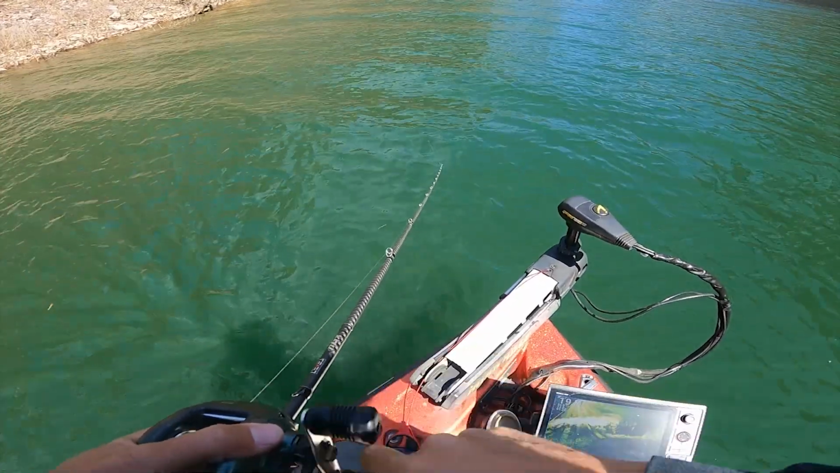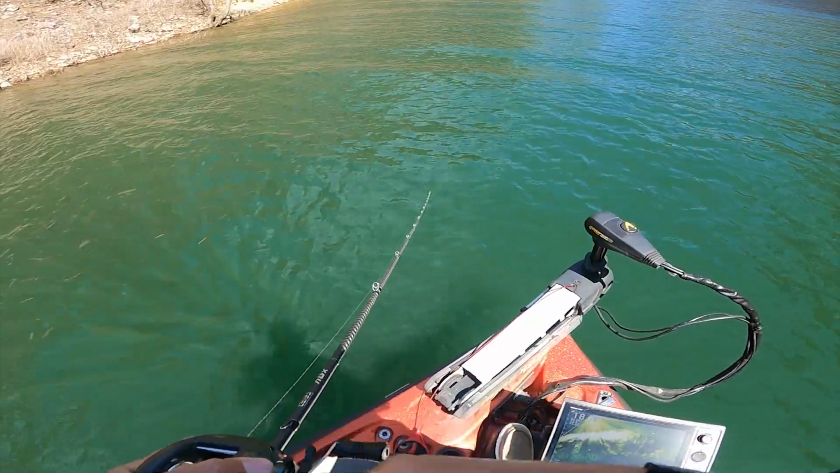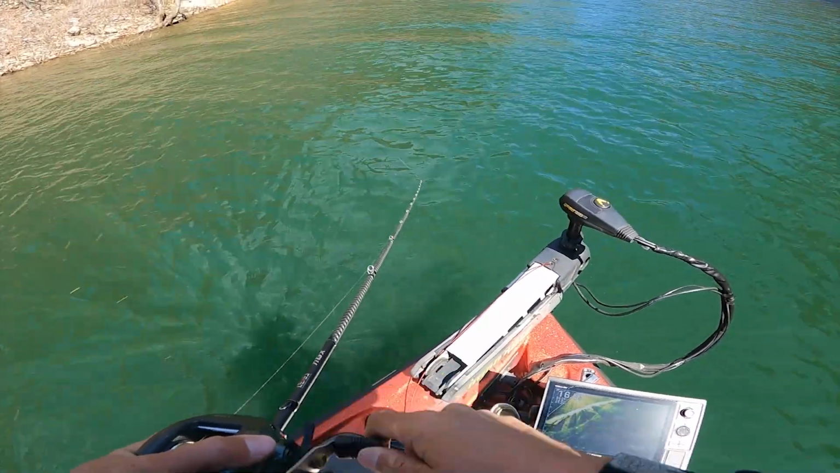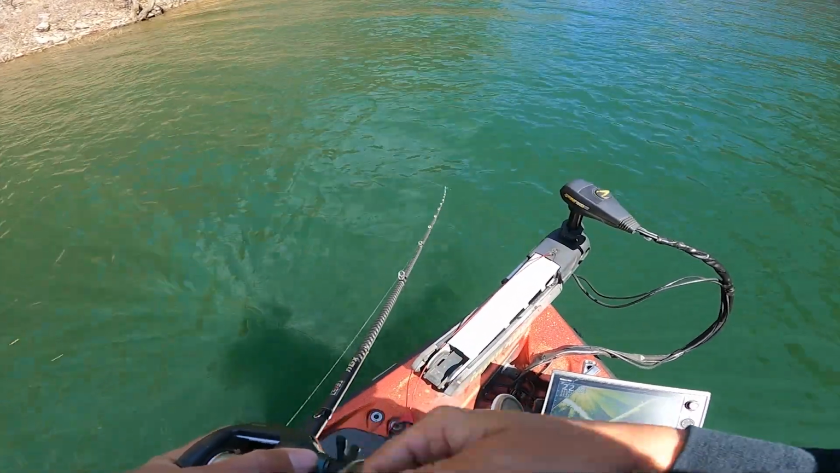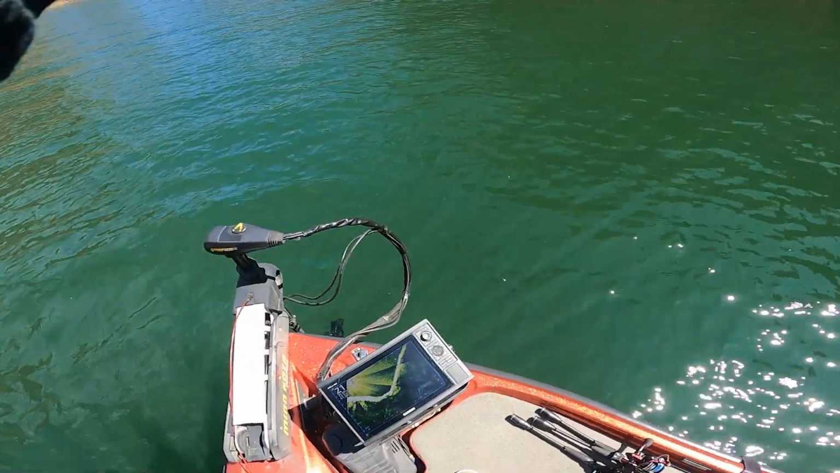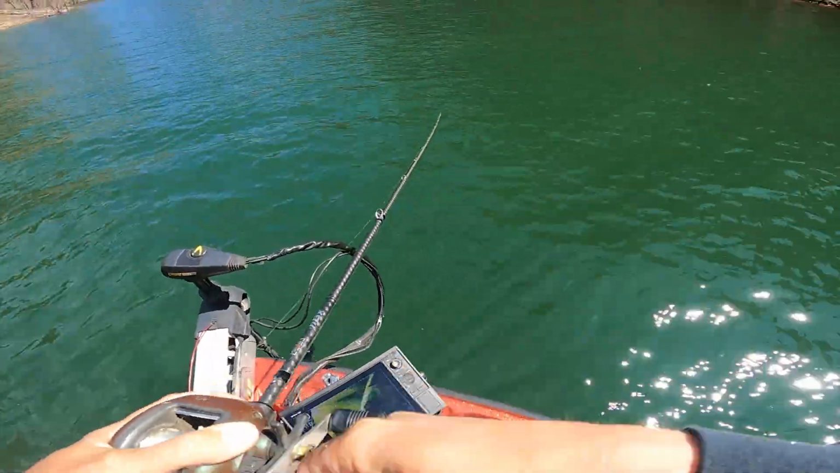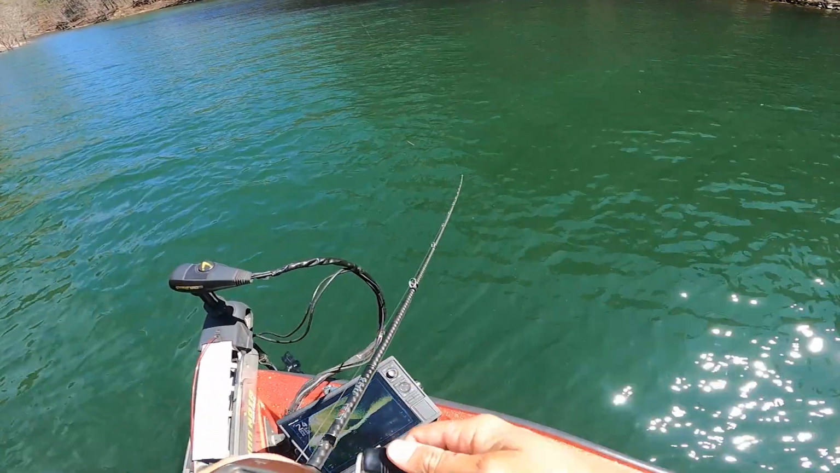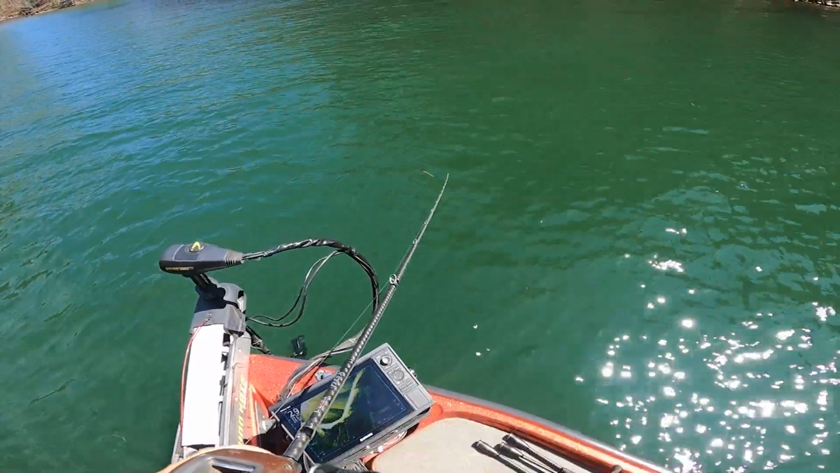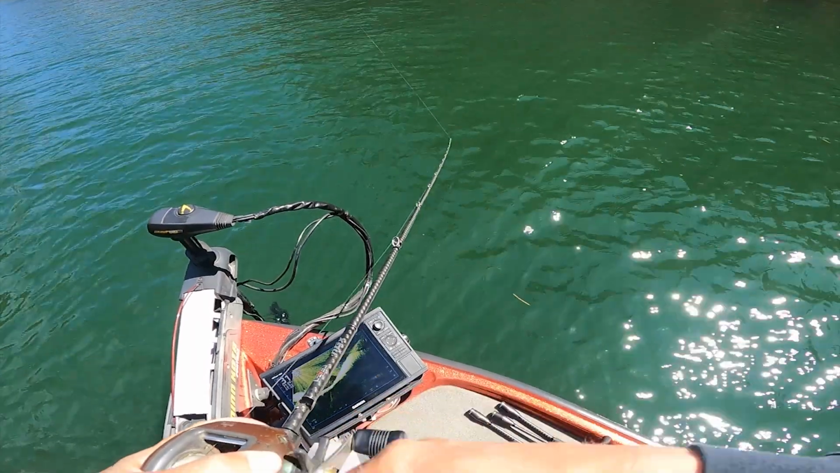They're going to be on, I can remember all these laydowns in here. One right there too.